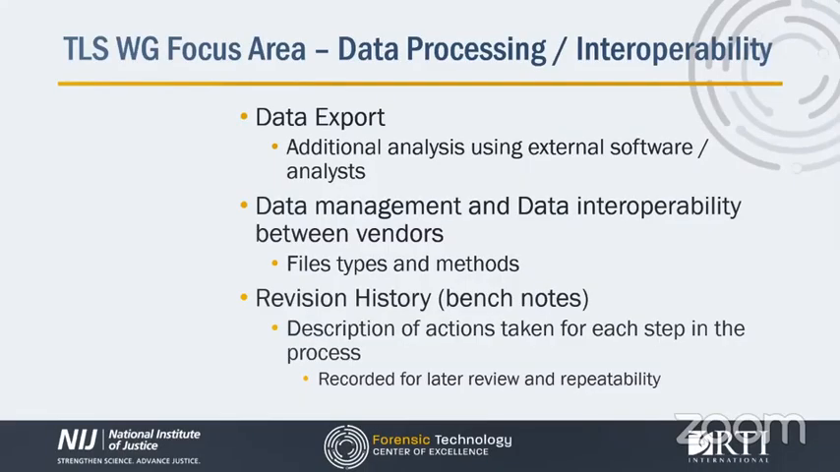I also want to mention revision history. In addition to crime scene or bench notes, one of the ways to document the work performed is with your revision history or data restore points. While processing, registering, and minimizing outliers or extraneous points, a log or history should be recorded at each major step in the process. A brief description of the actions taken prior to the save point should be recorded for later review and repeatability, either in handwritten notes or within the registration software itself.